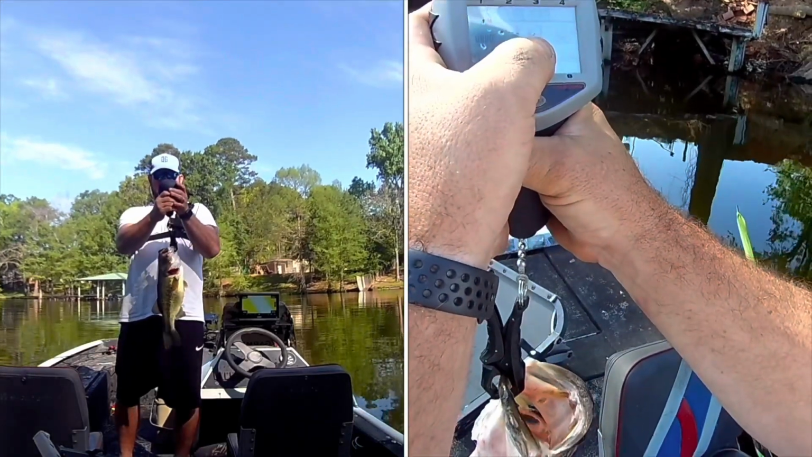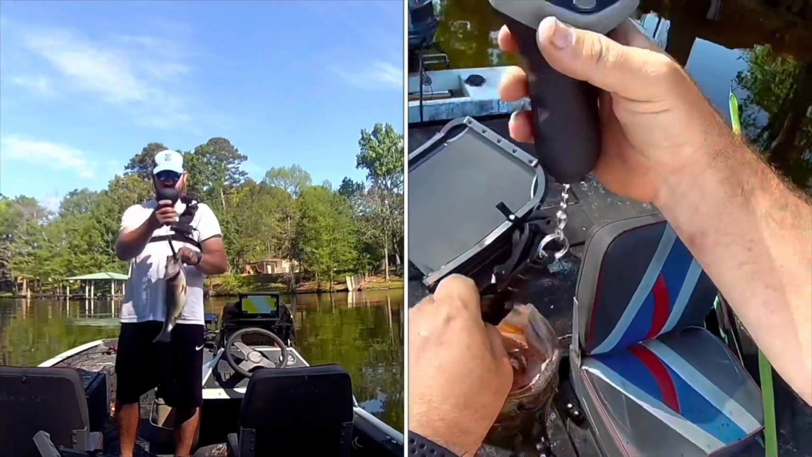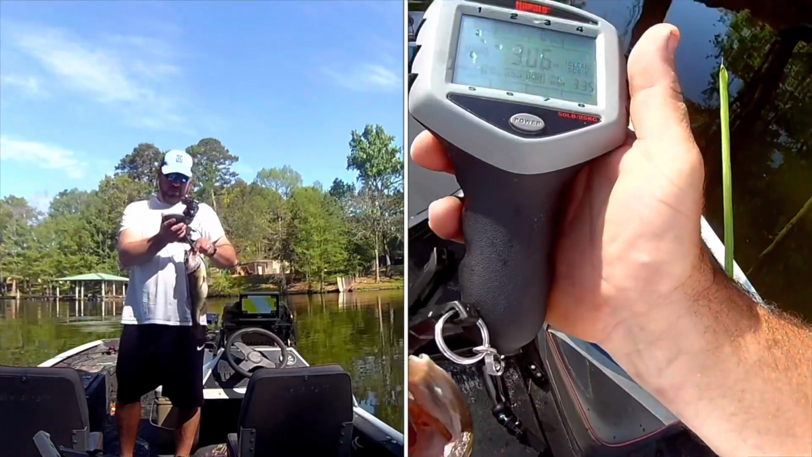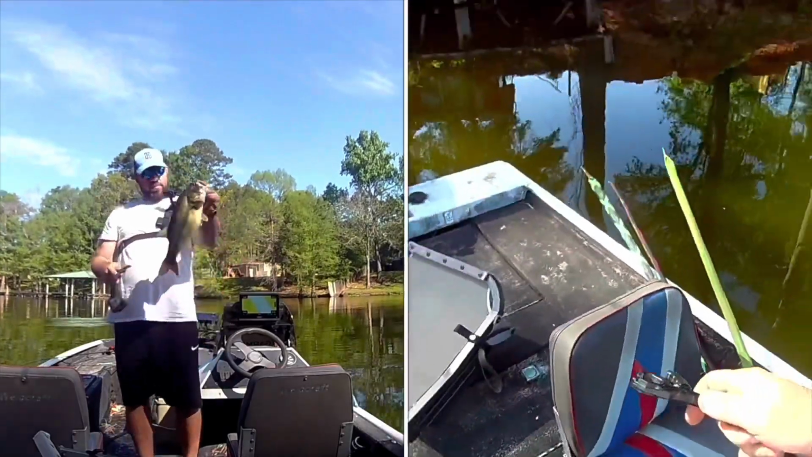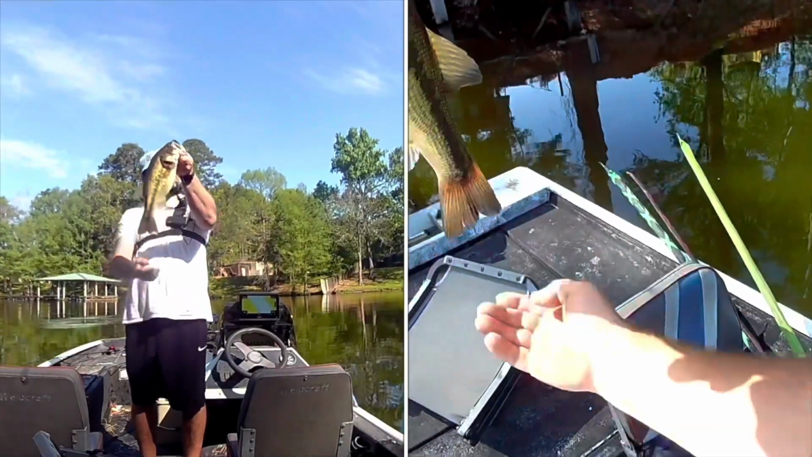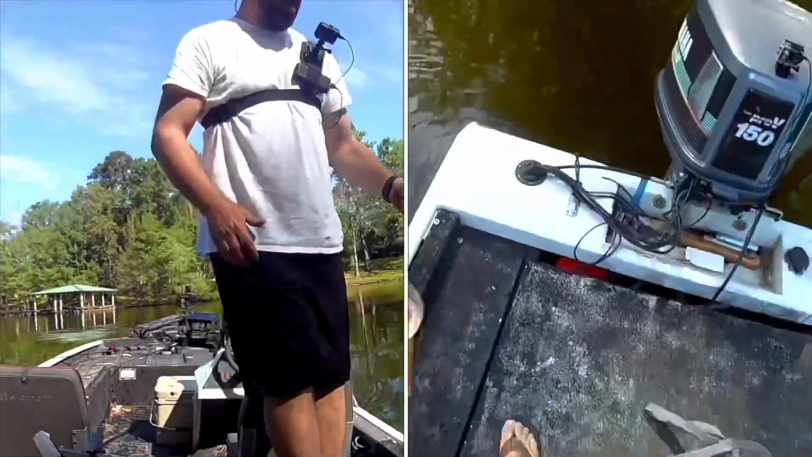Let's see here. I'm going to lock that in at 306. Fish number 4. Man, it gives us 641. Beautiful fish. Big old fat. But look how short she is. Got that big old belly on her. Beautiful fish. Let's get her back in where she can go have some babies.